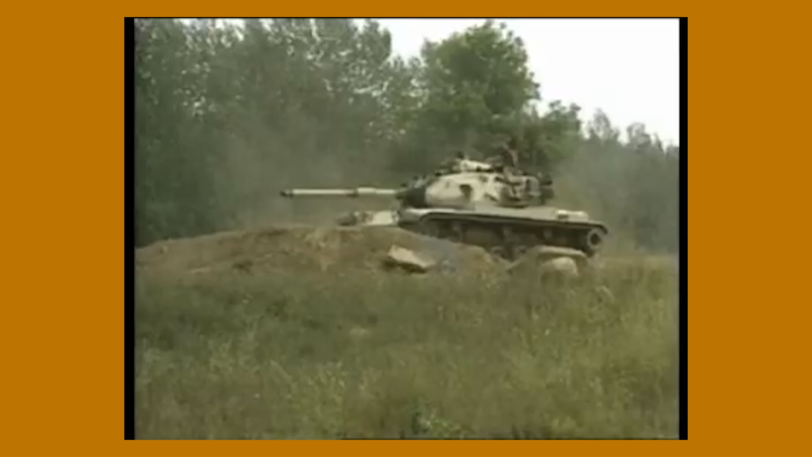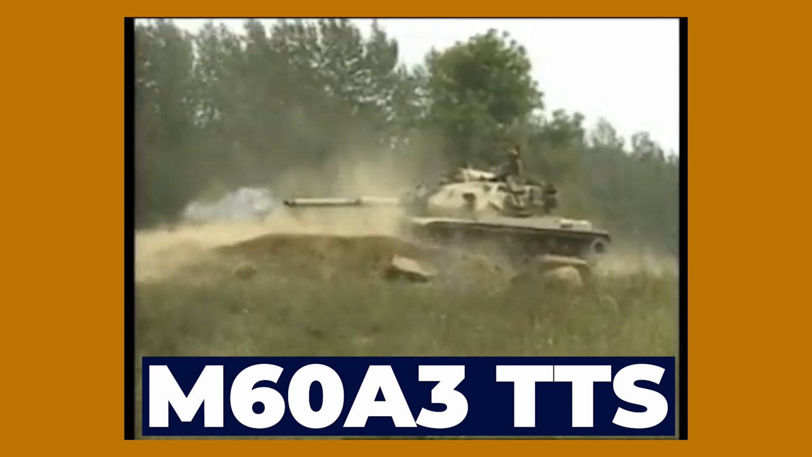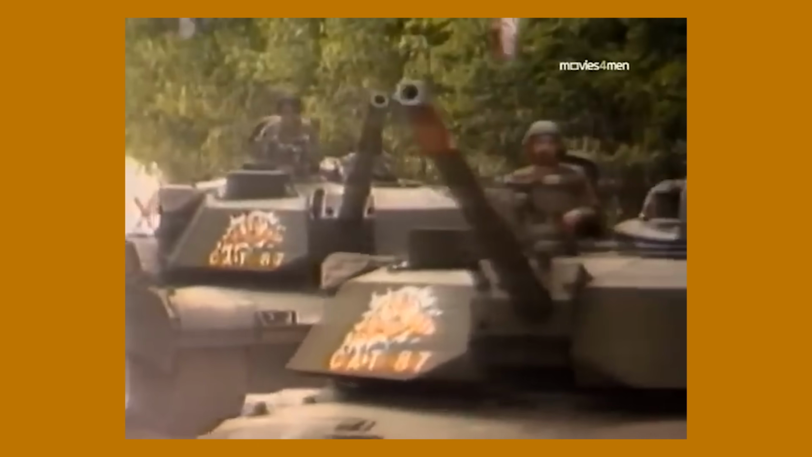The first American tank to get thermals was the M60A3 TTS, or Tank Thermal Sight, starting in 1979. The M2 Bradley and M1 Abrams that followed also had thermal sights as standard. Compared to today, these weren't the best exactly, but thermal sight is better than no thermal sight, especially if the other guy ain't got one.